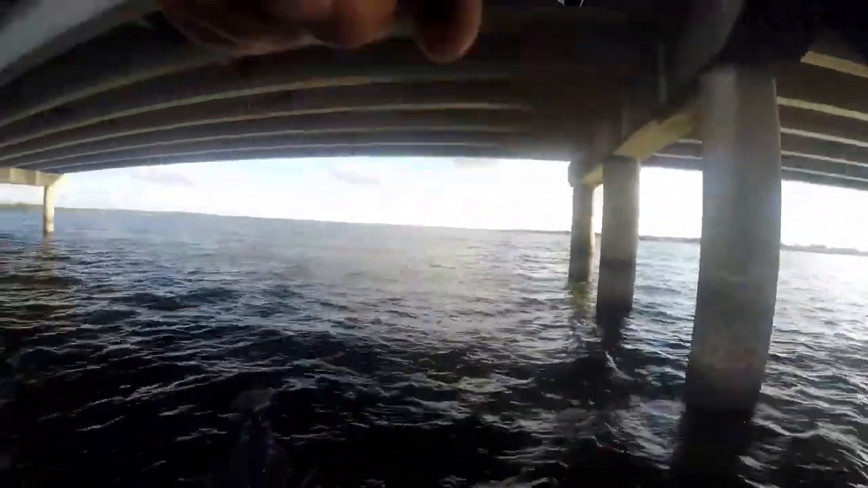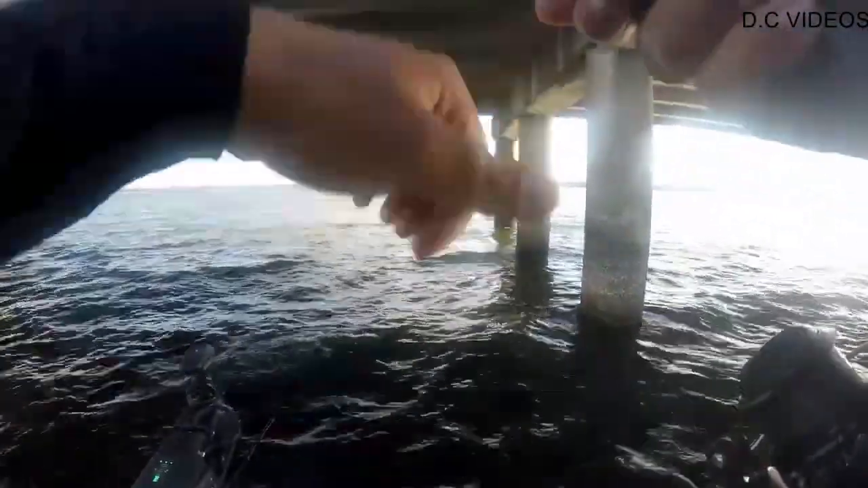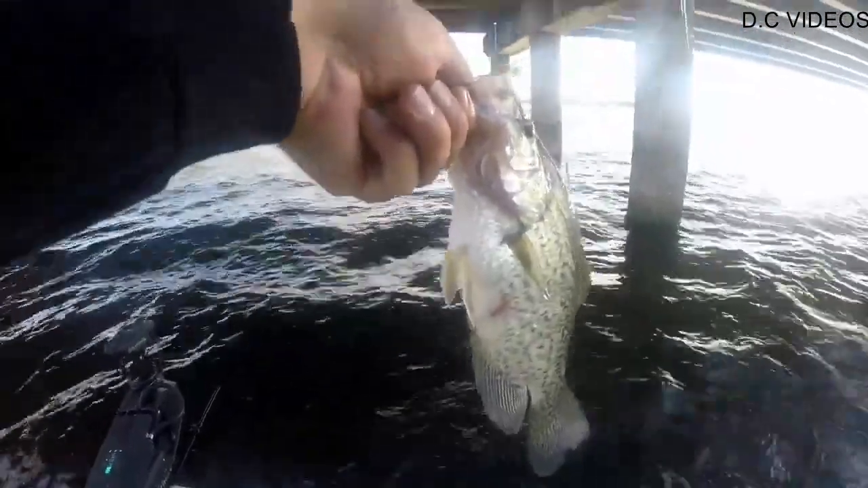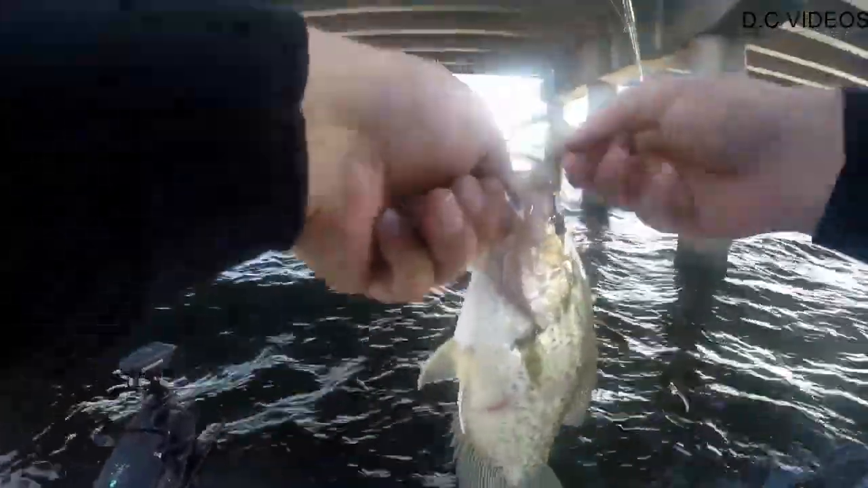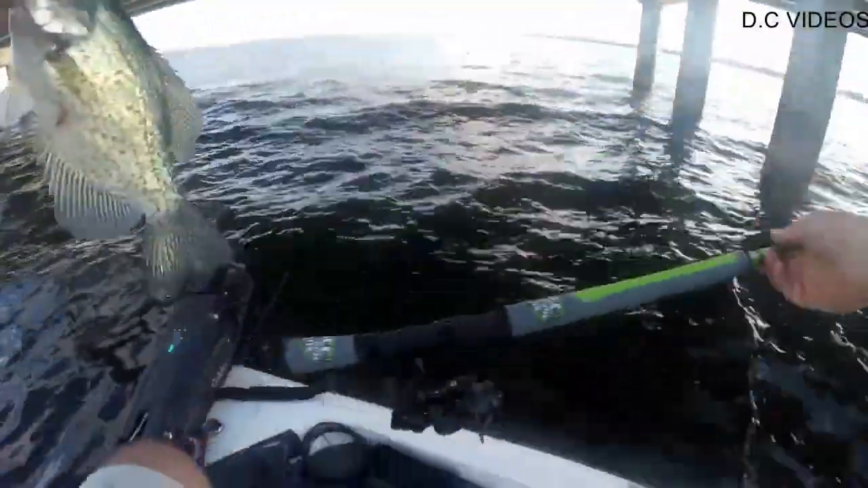There he is. Got him that time. I think that's the same guy that missed it on the first drop. Man, here's some healthy crappie. My goodness. All blacks today. Have not caught a single white crappie, which is pretty amazing. These are just, oh man, these are some healthy fish.